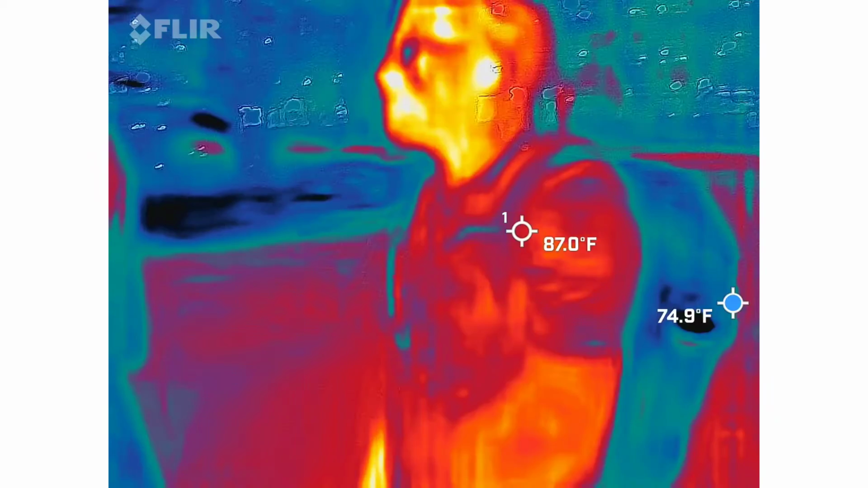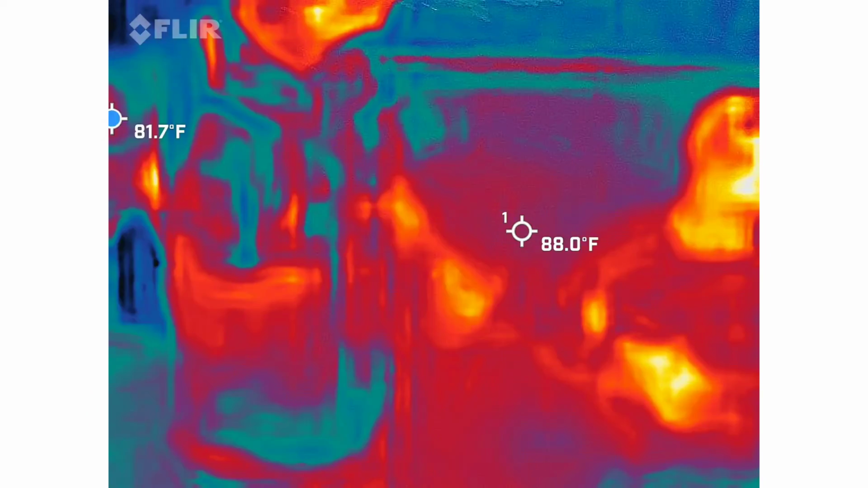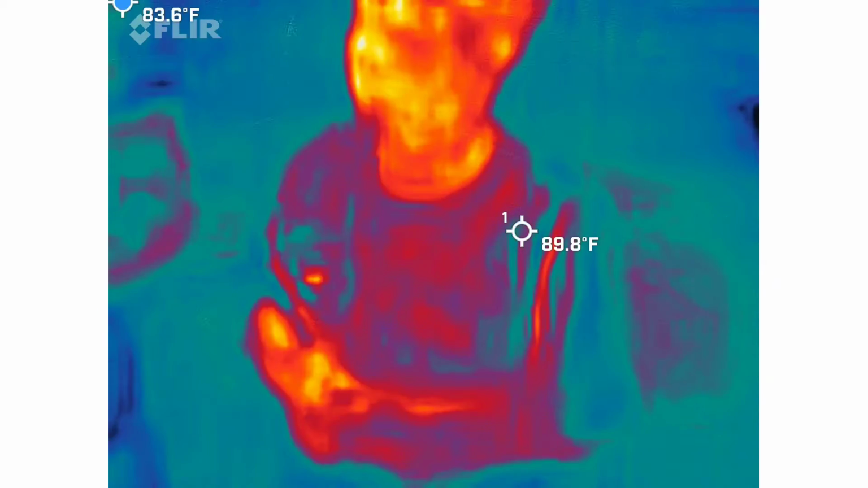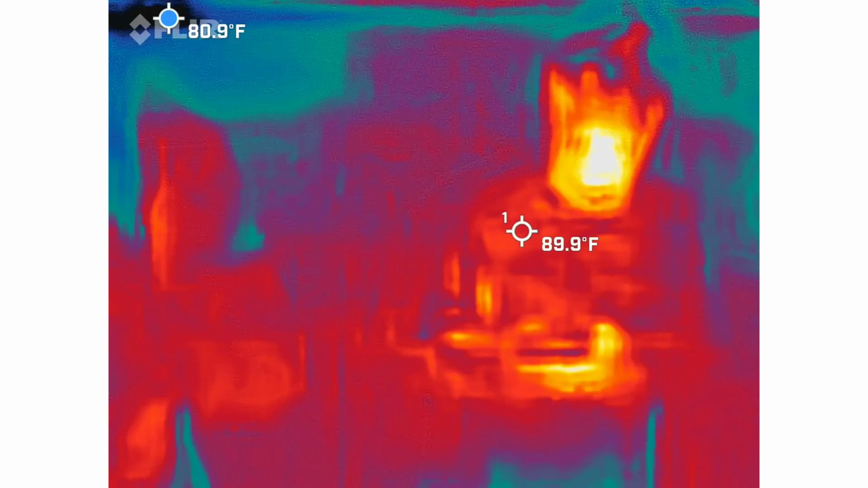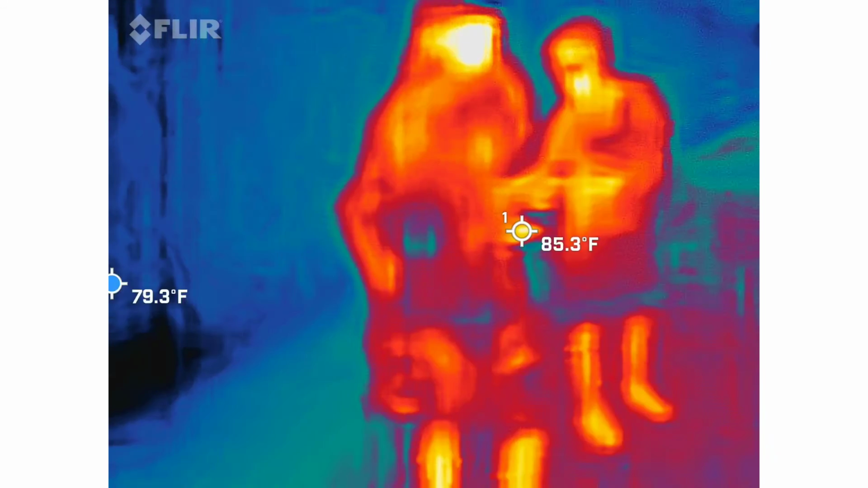See, there's a ghost because you said the F word. Oh my goodness, it is the ghost of Speen behind you. Crazy.